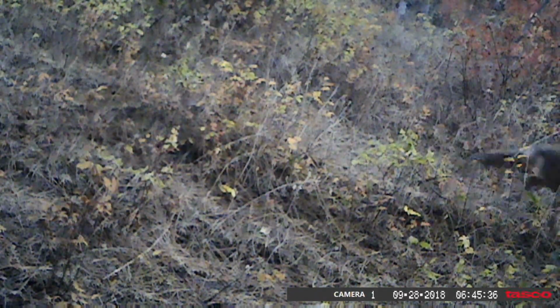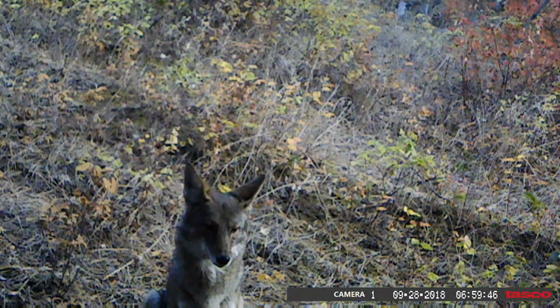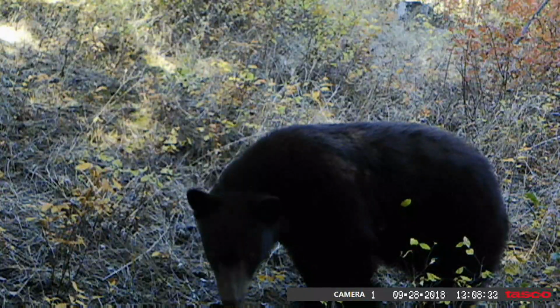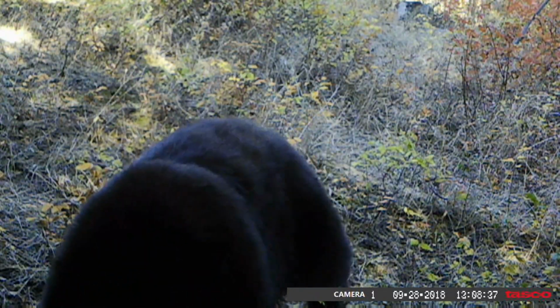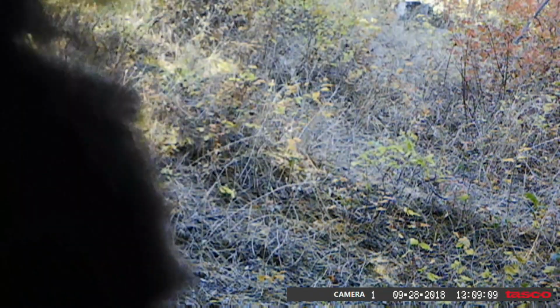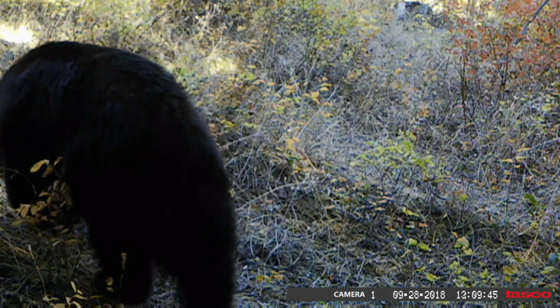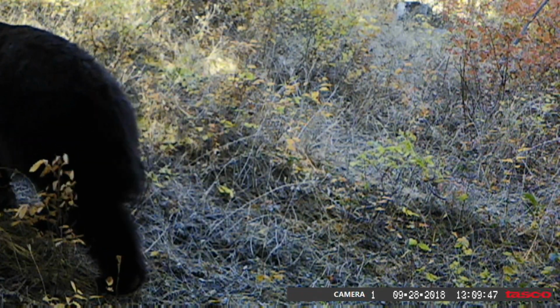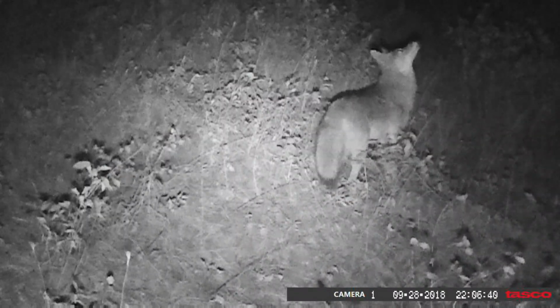Cougar routinely will bury their kill and then come back to it for up to a week until they've had their fill. But by that time, other animals like the coyote and the bear have found it and had their fill. So it's quite interesting to see how a group of animals can benefit from a mountain lion's kill.